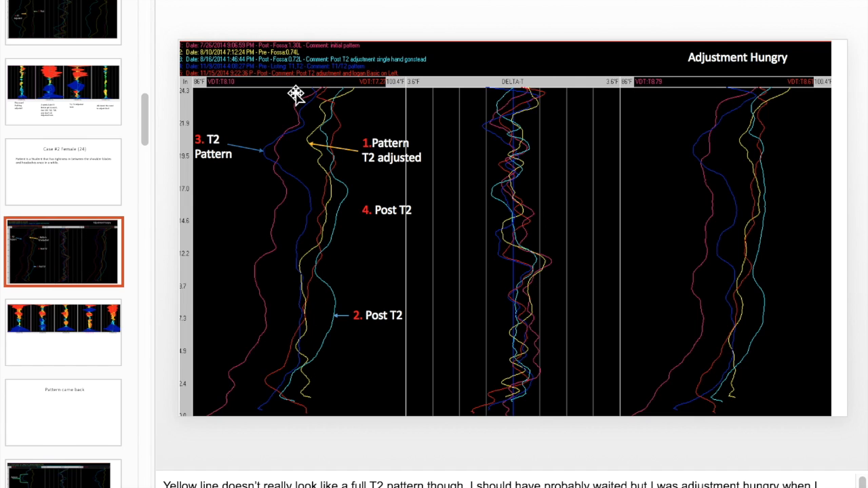Now this one, looking back on it now, I don't know if I would call that pattern, but anyways, I thought it was pattern, so I adjusted, right? You guys as students are probably gonna do this all the time. I was adjustment hungry. I was just going after it. And so I adjusted T2 again, and then T4. This red line was the result.